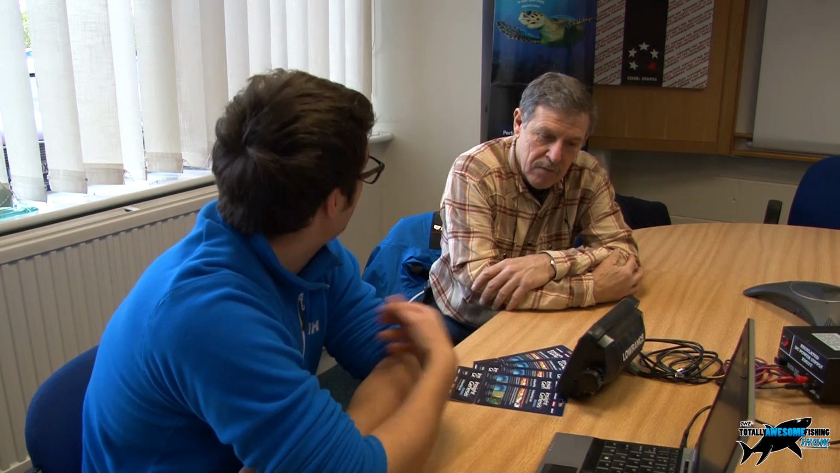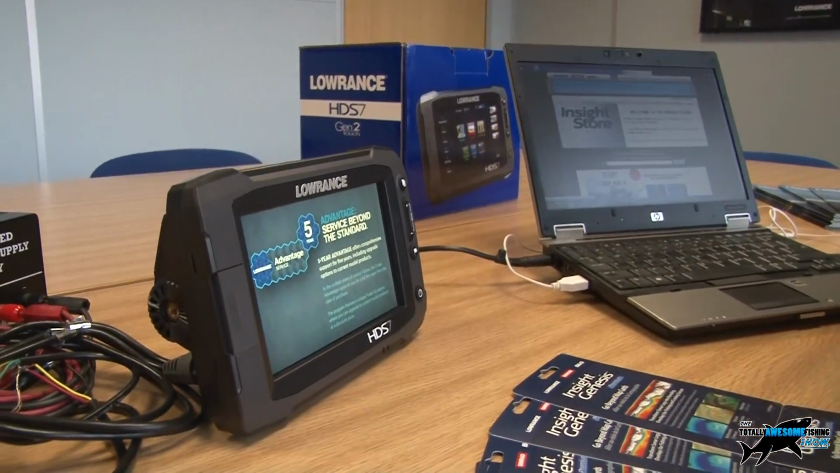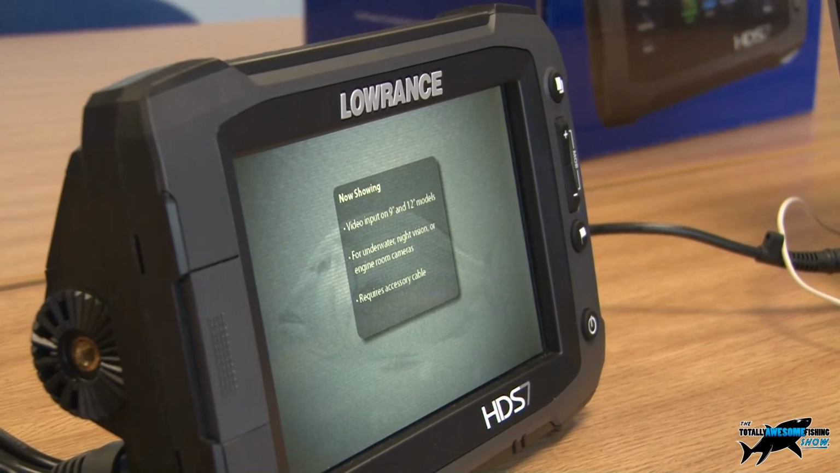Yeah, that's it exactly. You can put them into simulator mode, so you get pretty much all the features that you'd see when you're on the water, and you can sit there and practice all the features of the fish finders and creating your waypoints, things like that. Okie doke. This is the HDS7 Touch model here. So this is an ideal unit for your small boat market. Occasionally you see these on kayaks as well, a bit big, but they do fit quite nicely, and the kayak guys do like them.